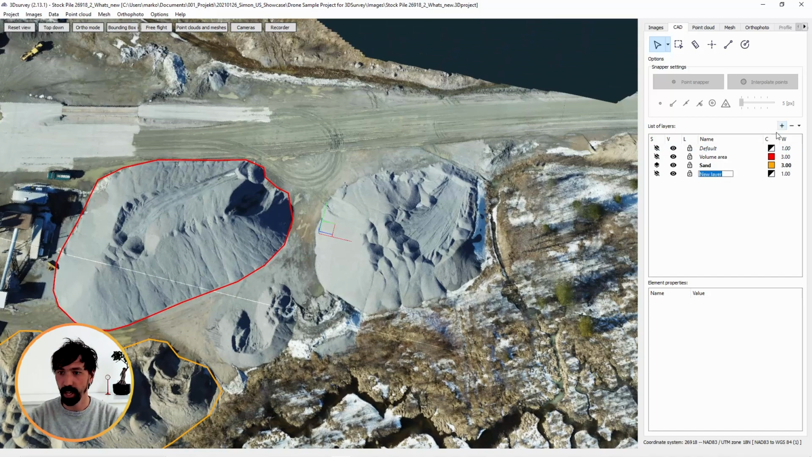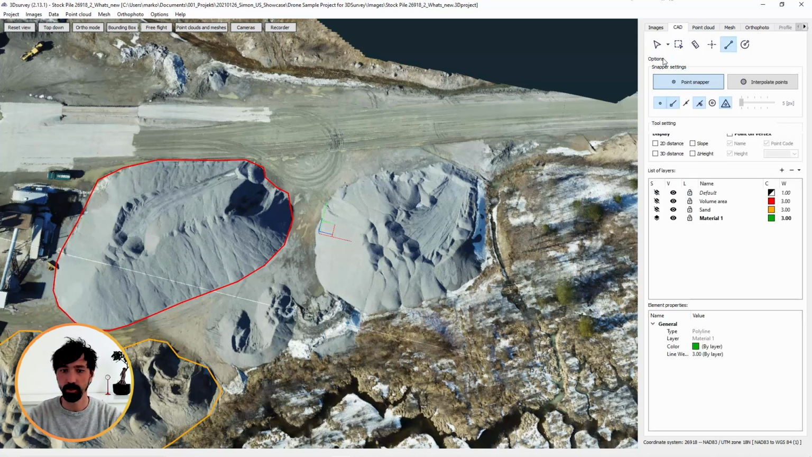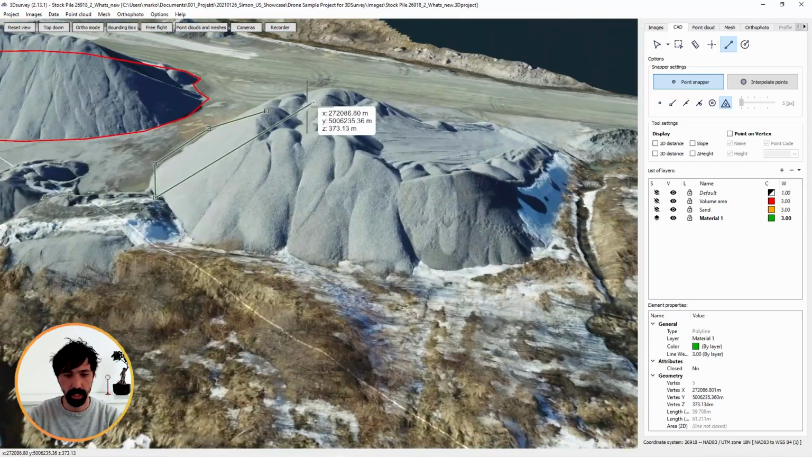Let's create a new layer, material 1, make the layer active. I will select a green color. Let's take this one, increase the size, go to the draw line tool. I would like to snap just some triangles. It's good enough for the volume calculation.